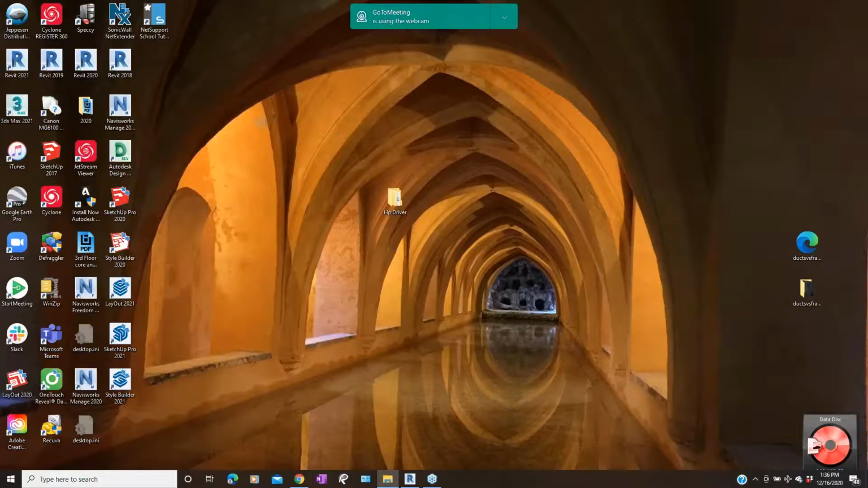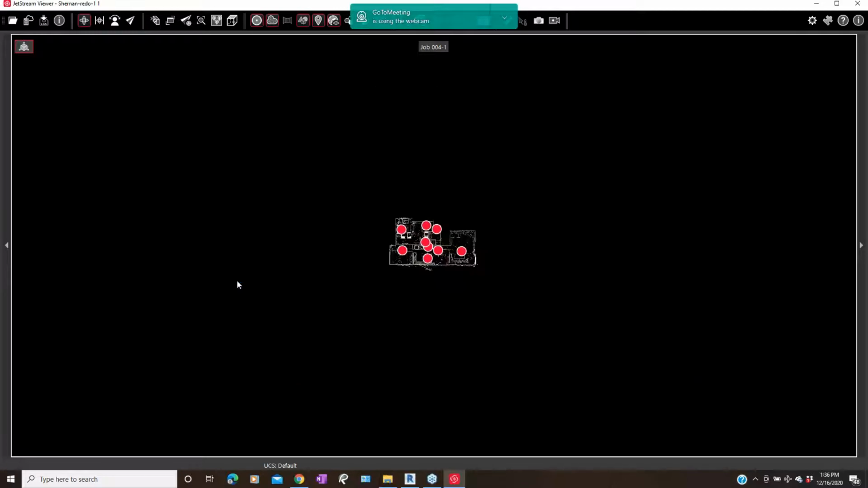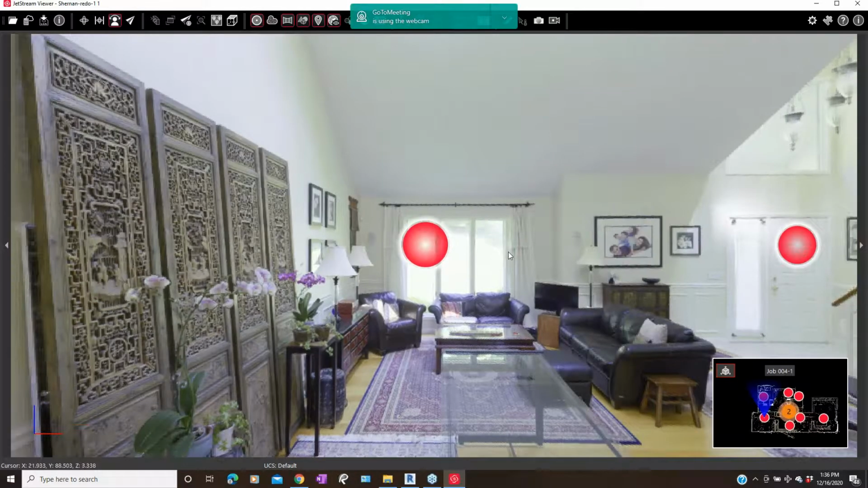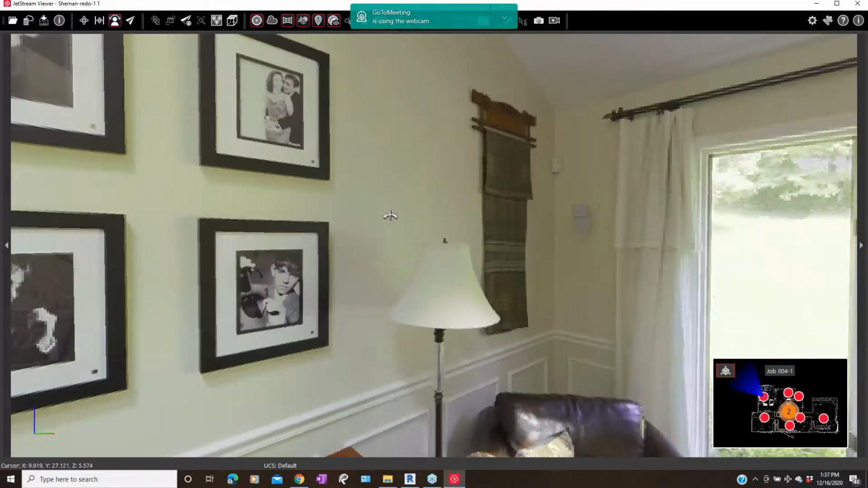That's all good. I'm going to go to another scan now, which is for a house that we scanned recently. Again, many different scan sites, and you can go upstairs and scan at different levels. So we'll start off right here and just see how easily we can walk through the house and see what we're looking at.